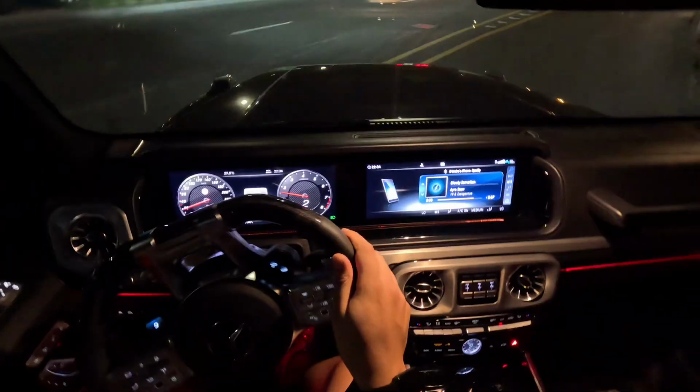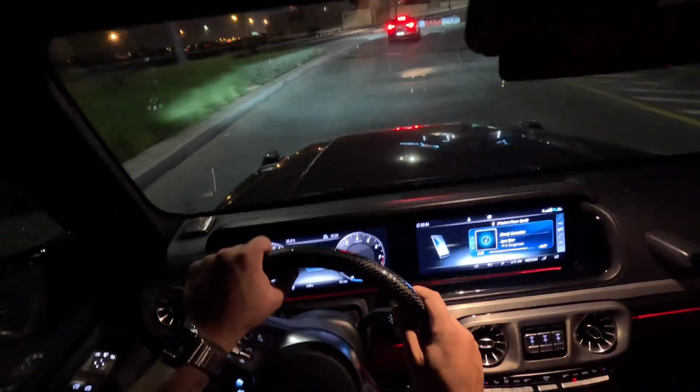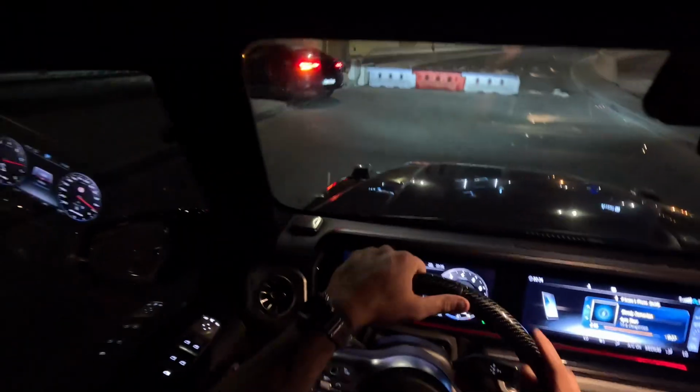I also love that 6.2 liter, if it's not... Man, I haven't checked up on these. If you guys don't know, I had a C63 AMG. That was my first car I ever bought, back when it was a 6.2 liter. So this thing's probably a 5 liter twin turbo, but you guys can let me know in the comments. I'm just here to drive the vehicle and show you guys a beautiful night in Dubai.